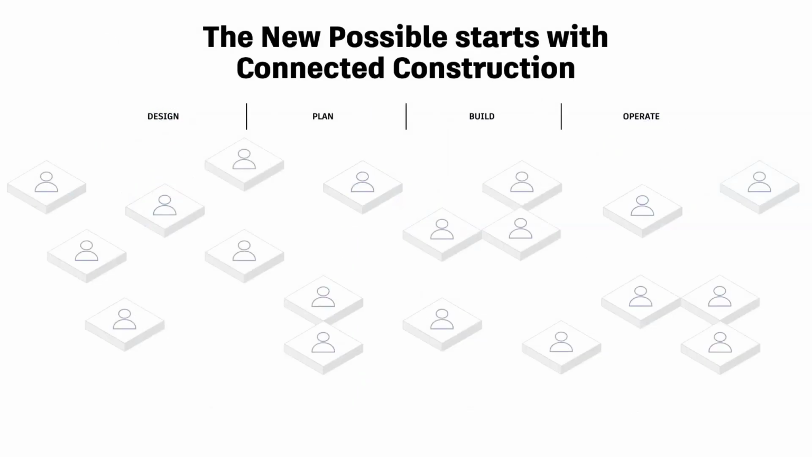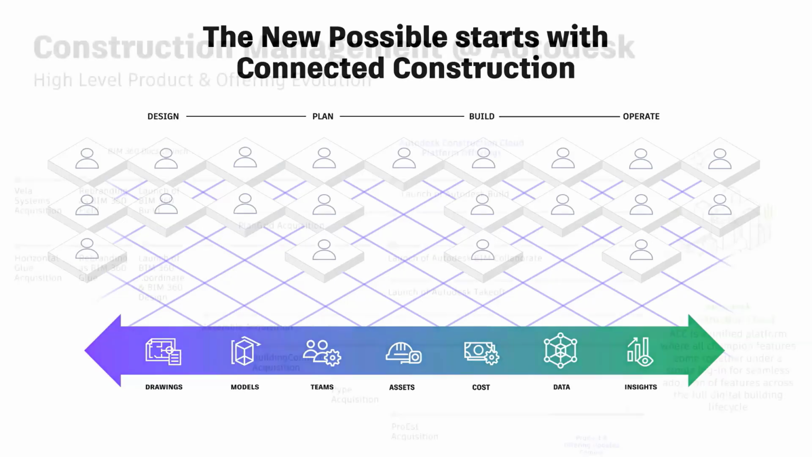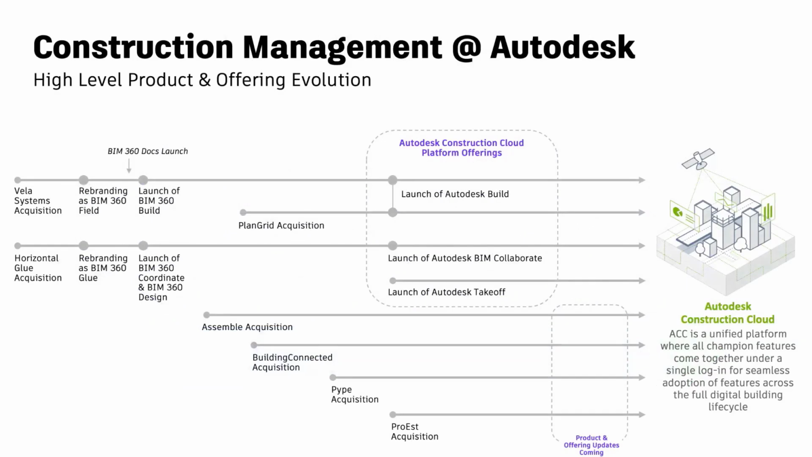So let's take a closer look at how Autodesk Construction Cloud connects teams, workflows, and data. Autodesk Construction Cloud brings construction teams together, enabling easier collaboration from a single source of truth. Whether in the office or on the job site, everybody collaborates through connected devices. When we refer to Autodesk Construction Cloud, that is a suite of software that we are delivering to construction teams. You can see from this slide how it has come together over the past couple of years.